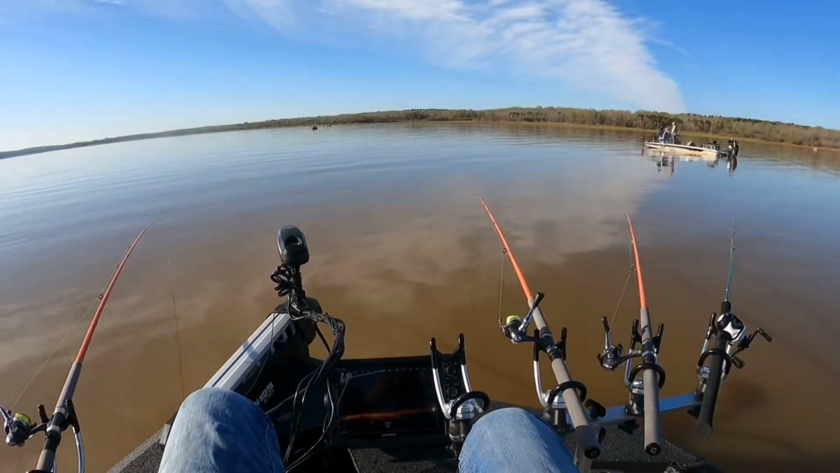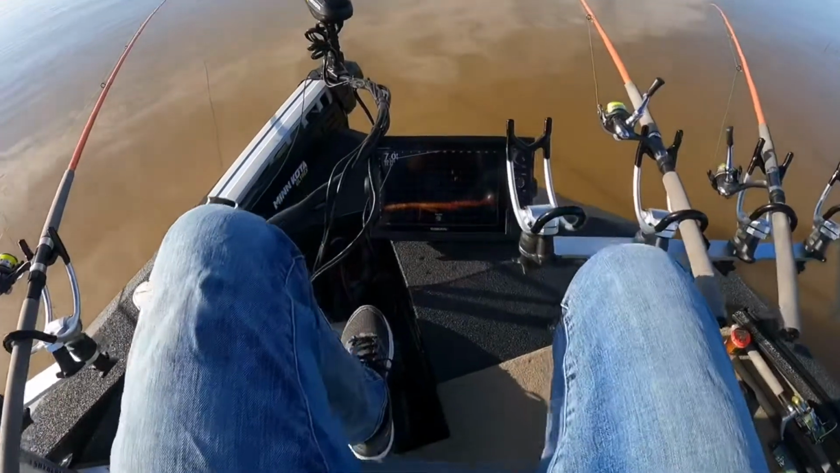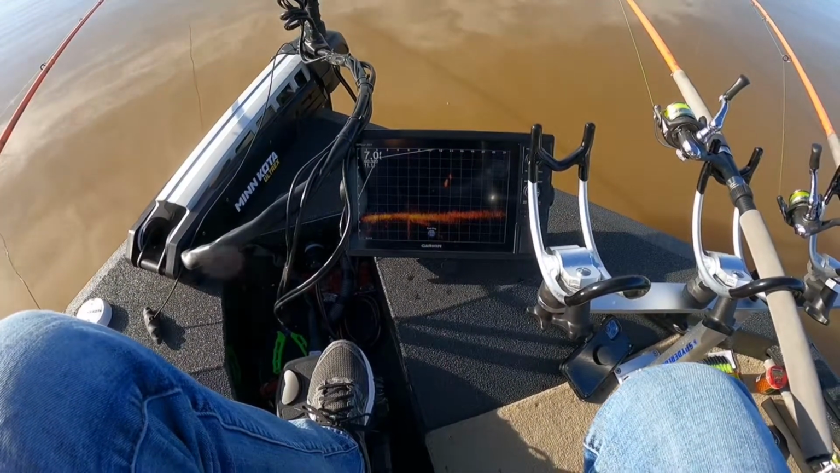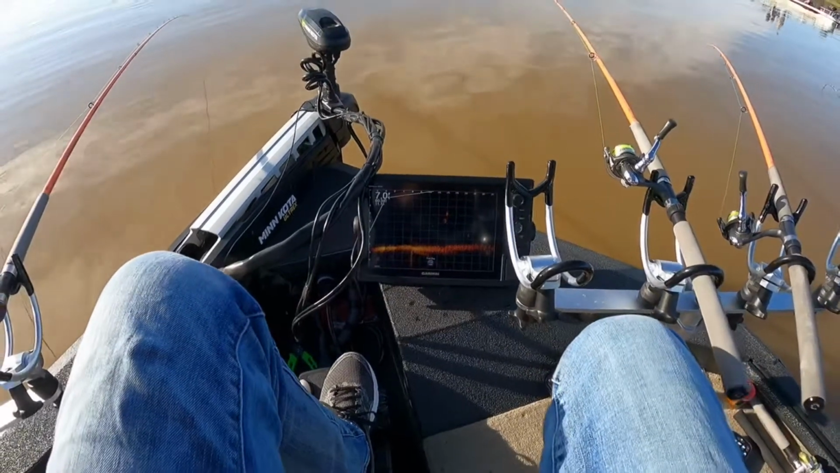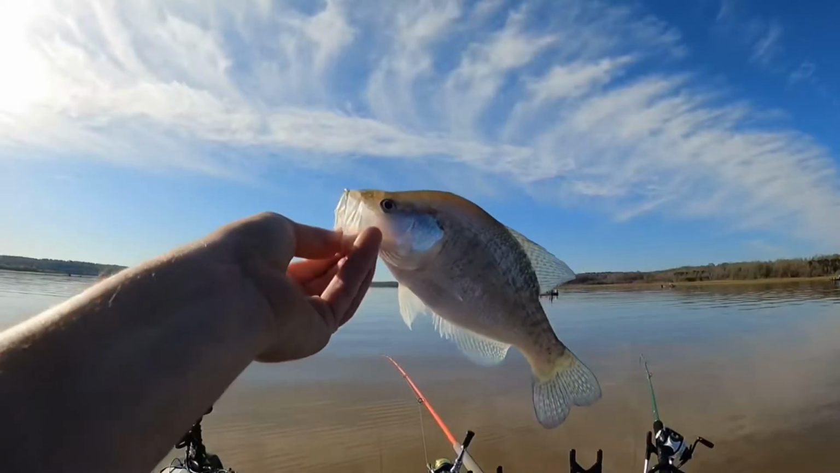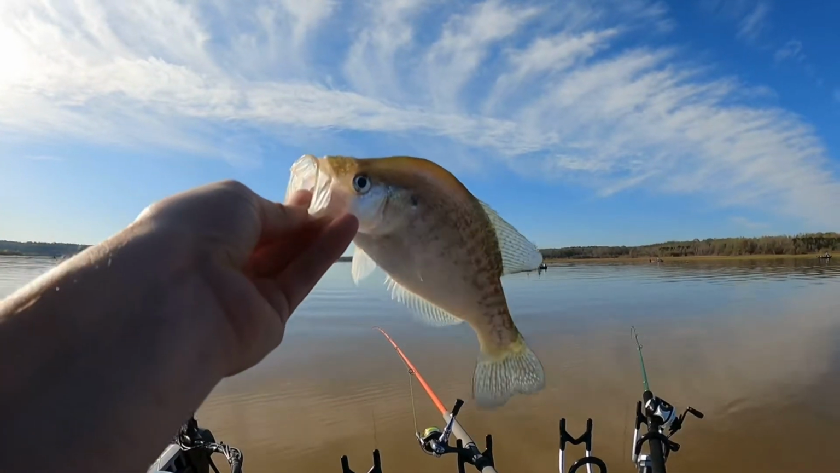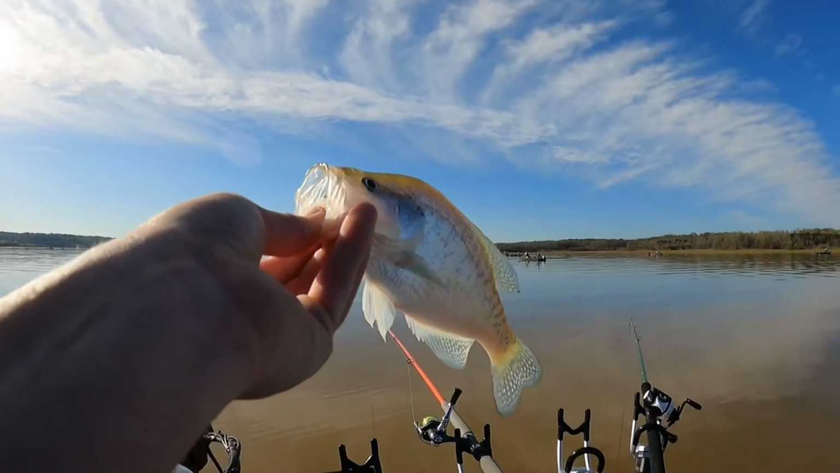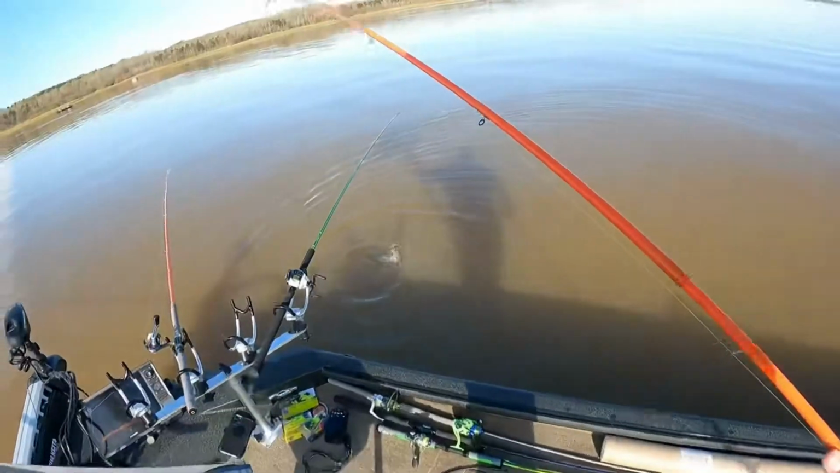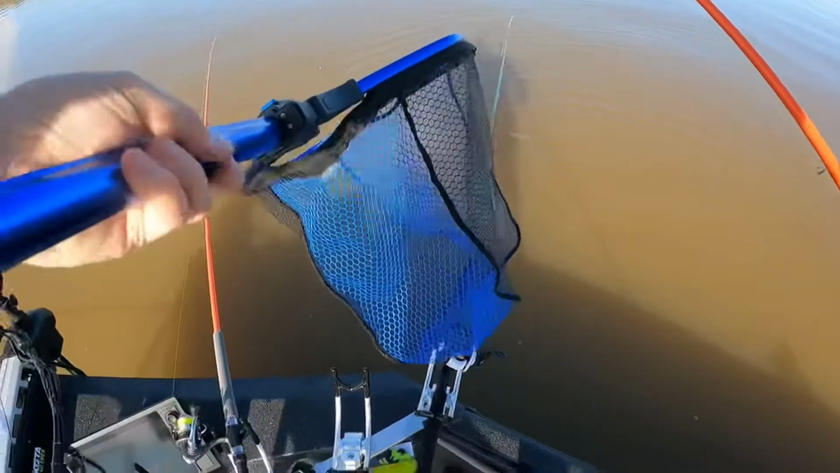We are finally back set up, just trolling around. There's a fish on the live scope right there. Good fish. Didn't get him on video, but got him in the boat. Turn that one loose. See if I can get this one out loose.